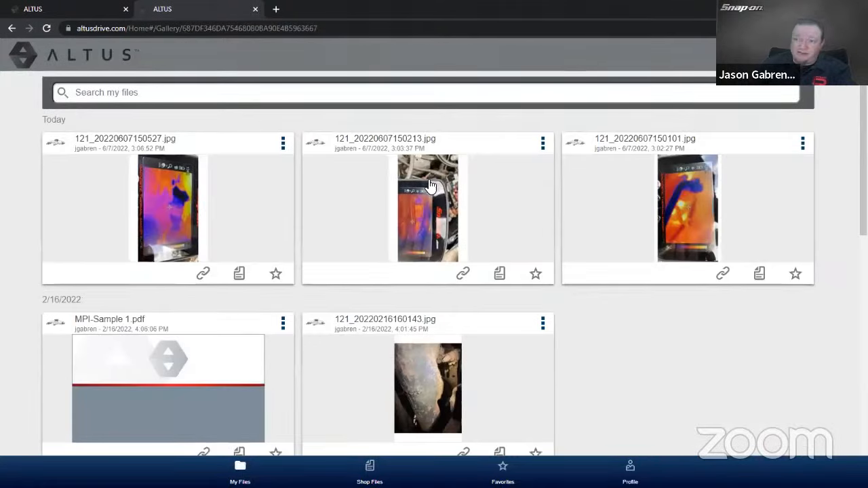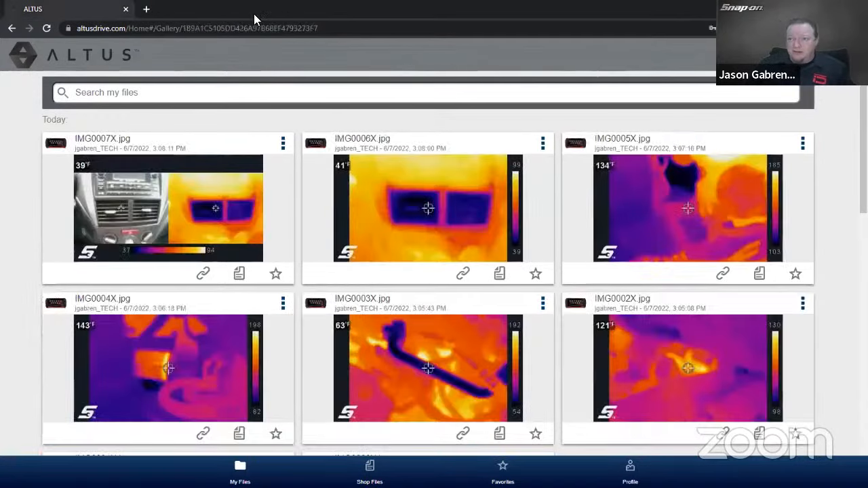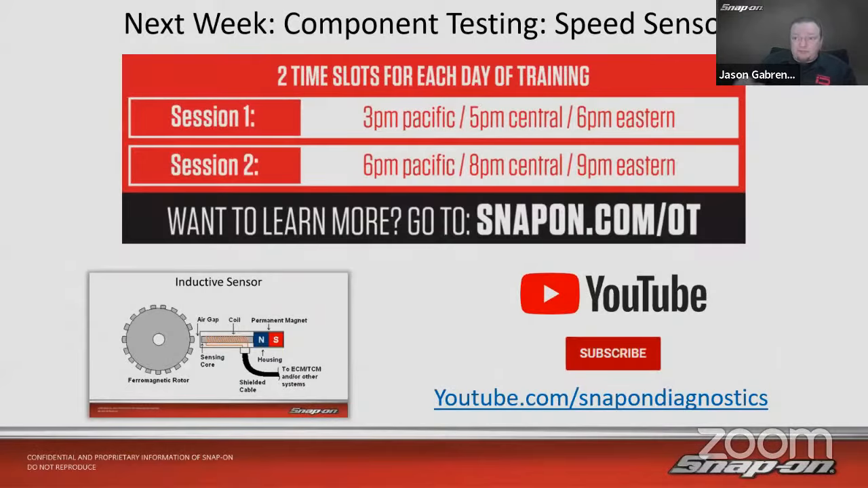So lots of useful functions we can do with that free Snapon Cloud service, and the Diagnostic Thermal Imager Elite is able to upload to that as well. So I think that's pretty handy. I think that can be pretty helpful with your periodic maintenance, things of that nature, really being able to see the unseen there. So hopefully we got a few new tips and tricks out of thermal imaging and how we can use that in our diagnostic day, how we can use that to help our customers for digital vehicle inspections as well.